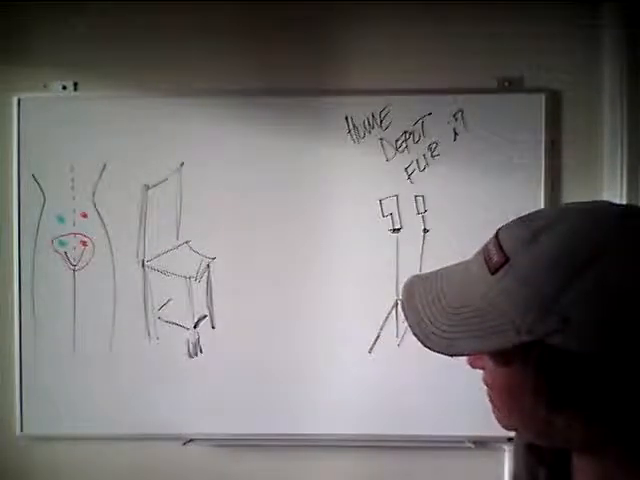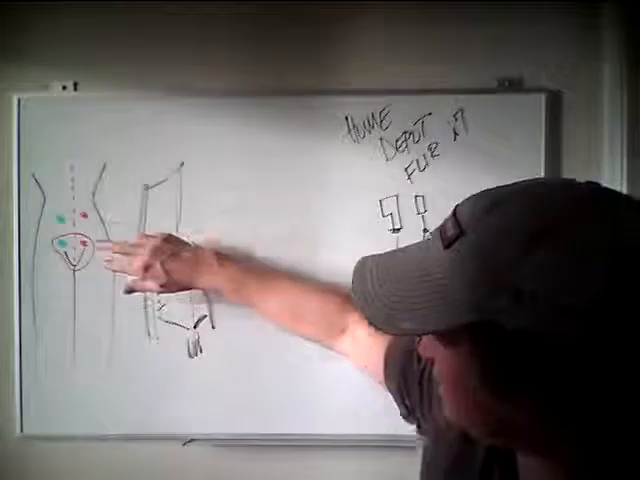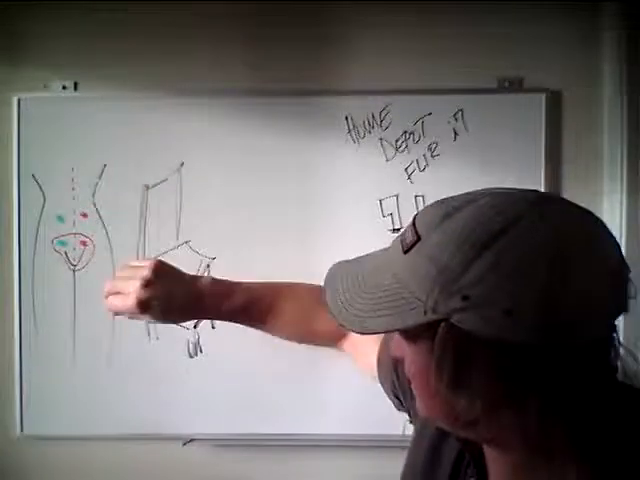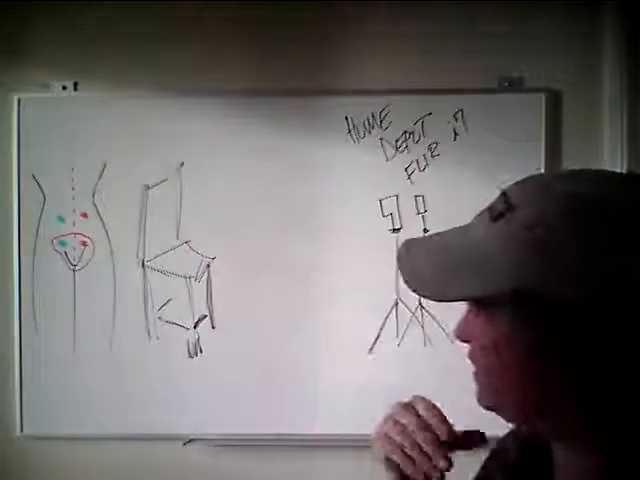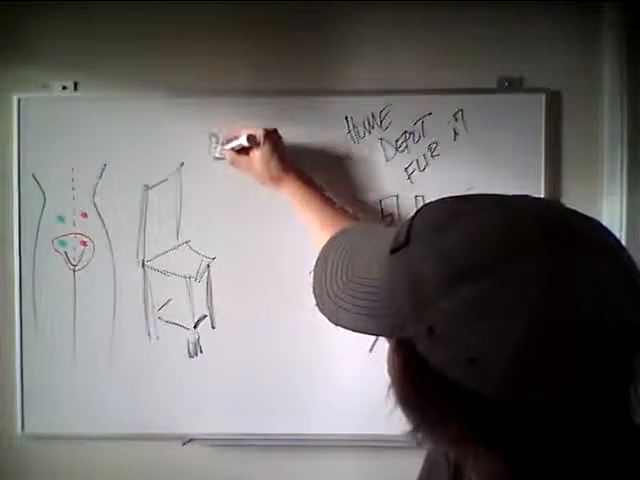But so yeah, there were two experiments. One was 2 ice cubes on one side of the body while I sat in this chair and sat there for 20 minutes. So I sat there for 25.